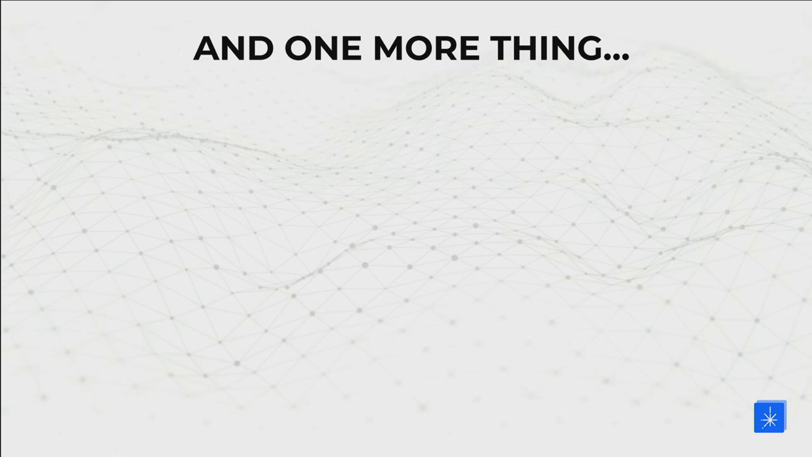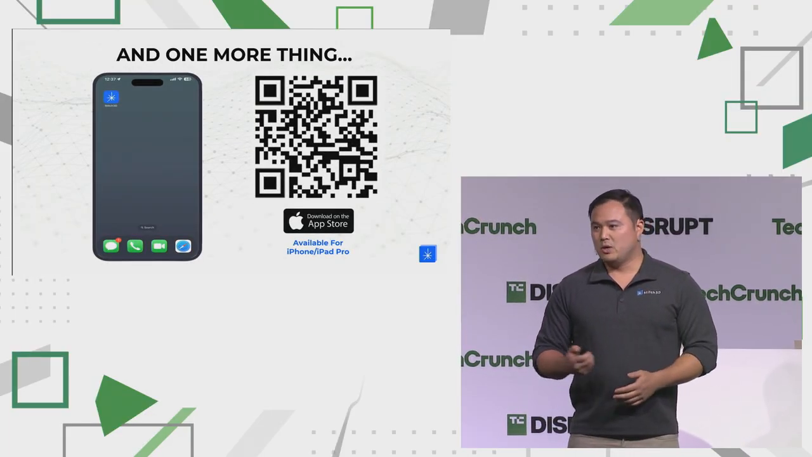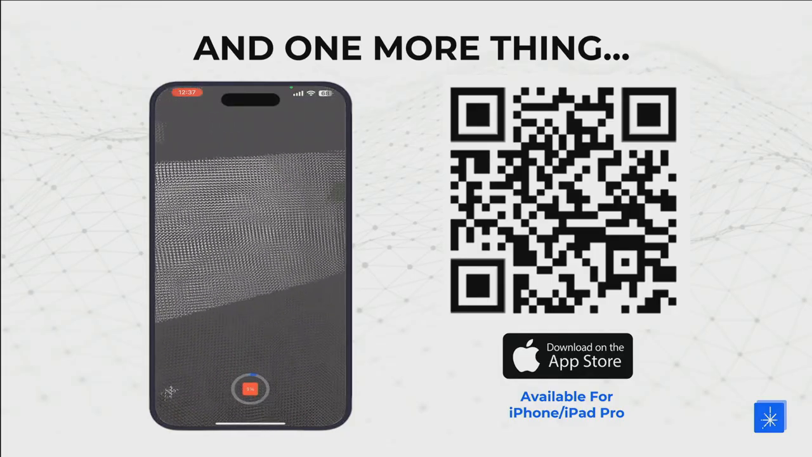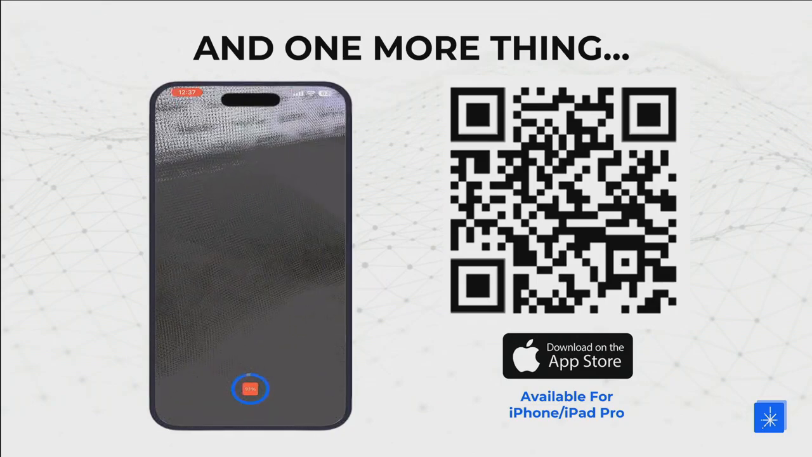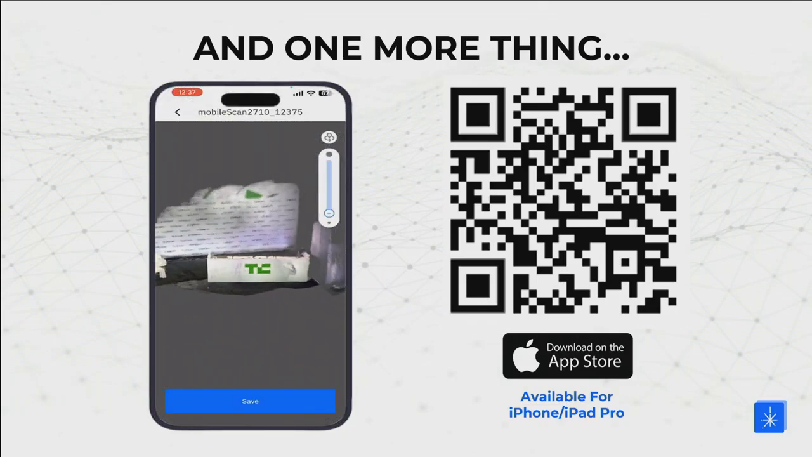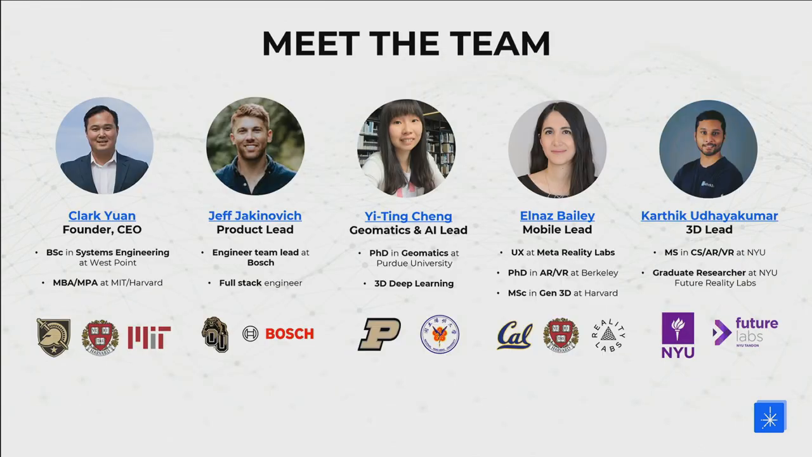And one more thing. Today, I'm so excited to be able to launch our newest product right here at TechCrunch, which is the Stitch3D iPhone app. It's available for iPhone and iPad Pros. So as you're seeing here, I'm basically just scanning the TechCrunch stage, and then I was able to save this data and share it with my friends, which is pretty cool. So for those in the audience who are maybe just 3D curious, you can go ahead and download the app and try it out for yourself today.